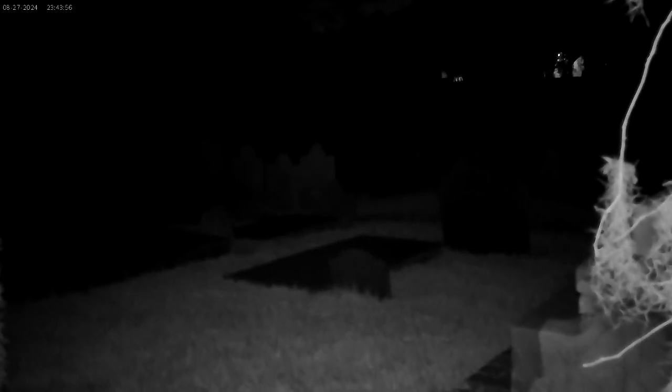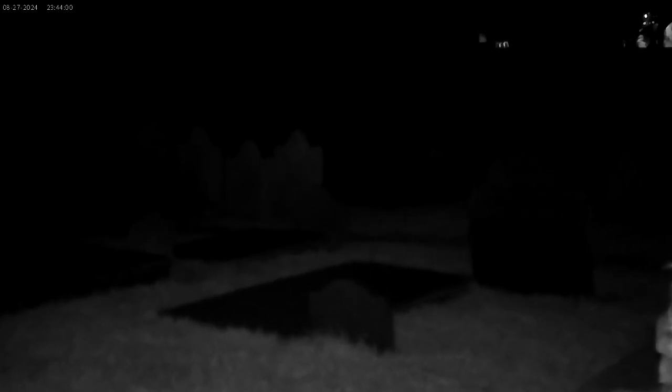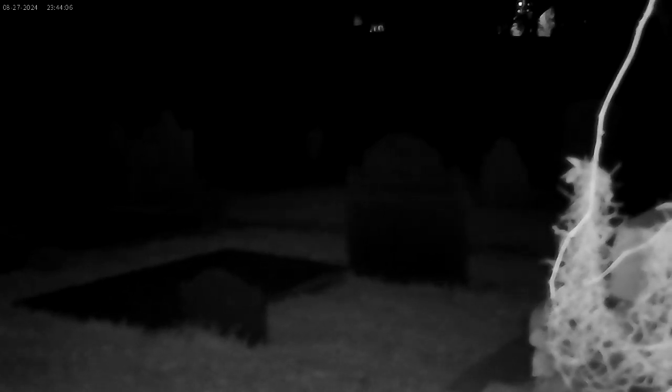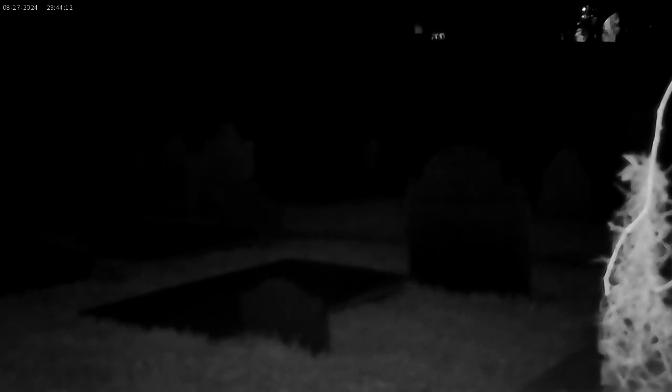Oh yeah, that's nice. Obviously it's just another stone, but it's just weird because it's kind of glimmering, like it looks like a smaller portion. I see it in front of the thing. It just kept looking at it.